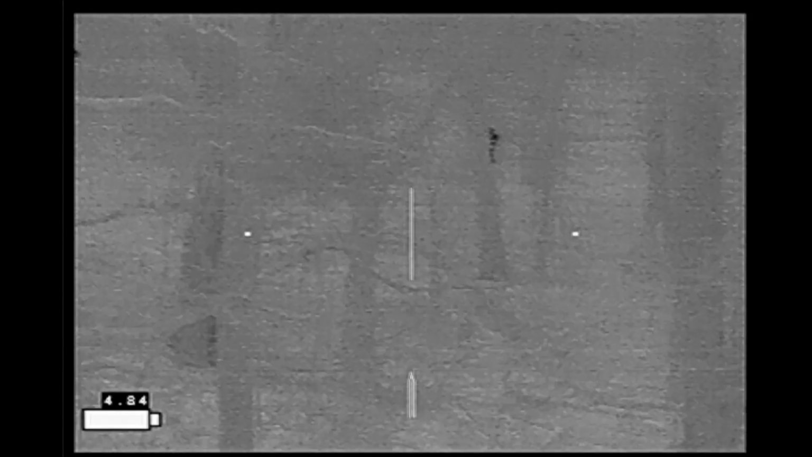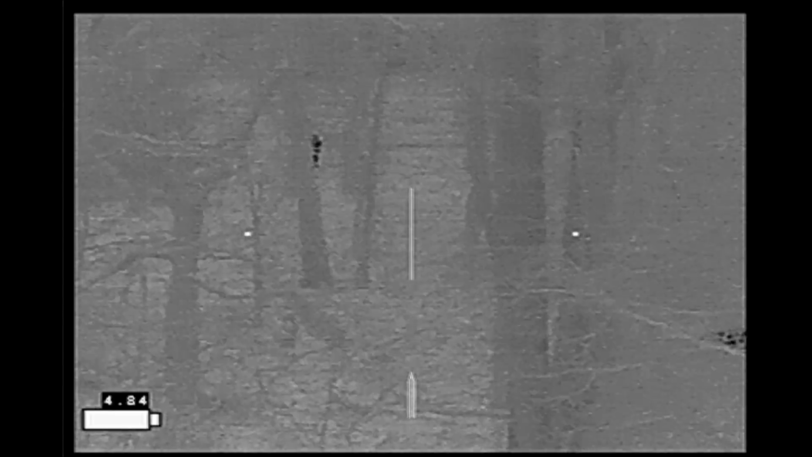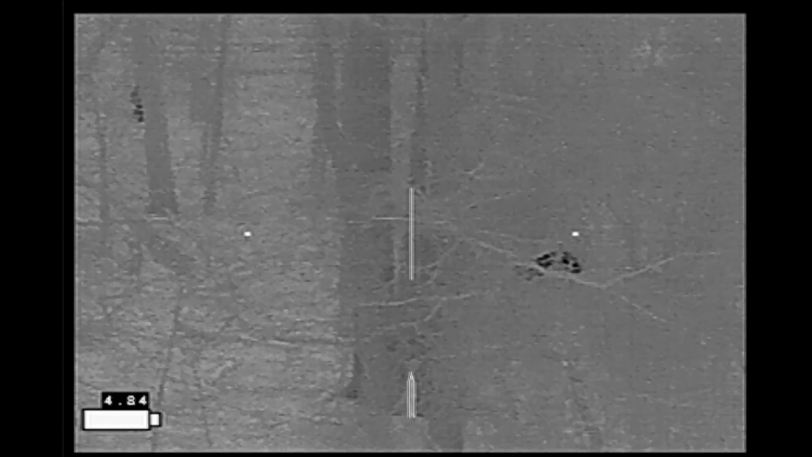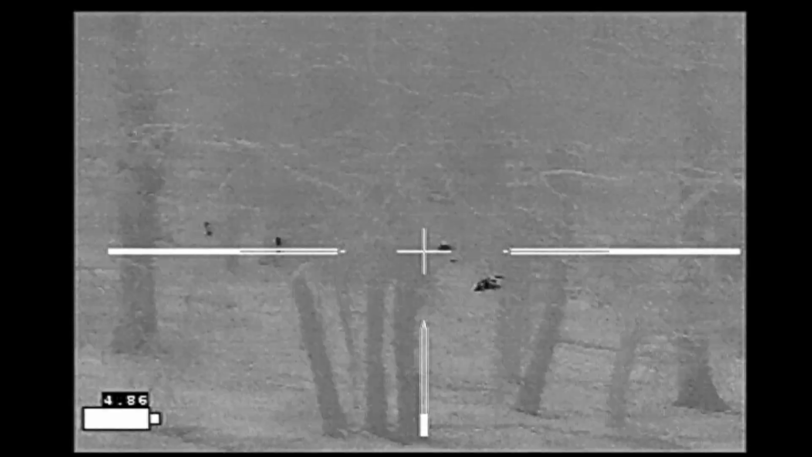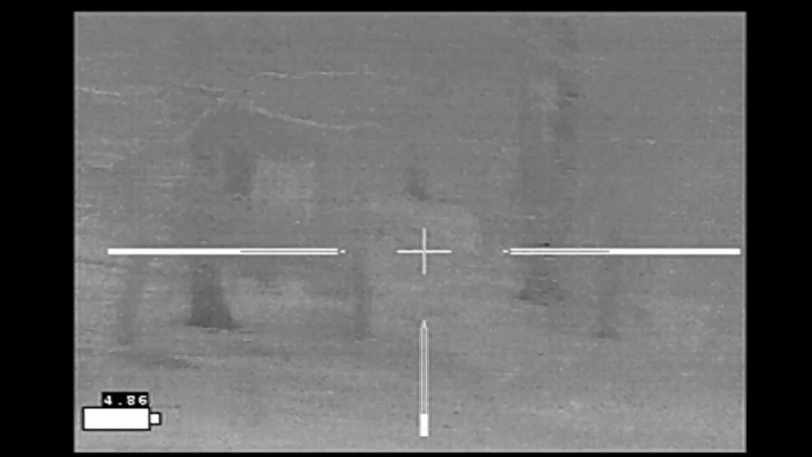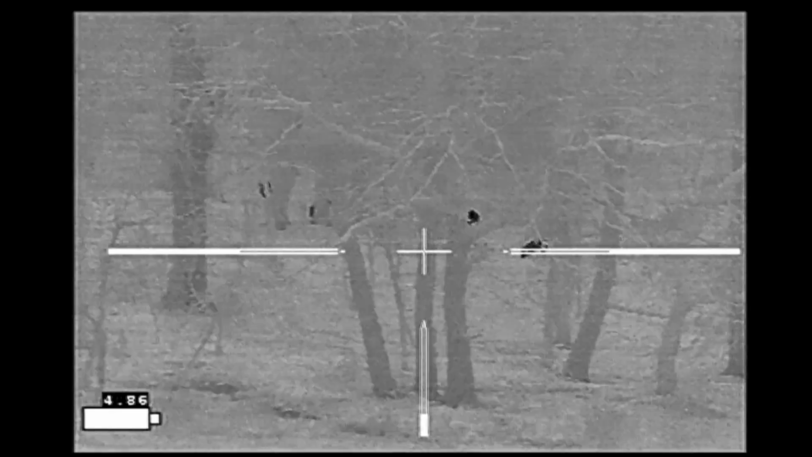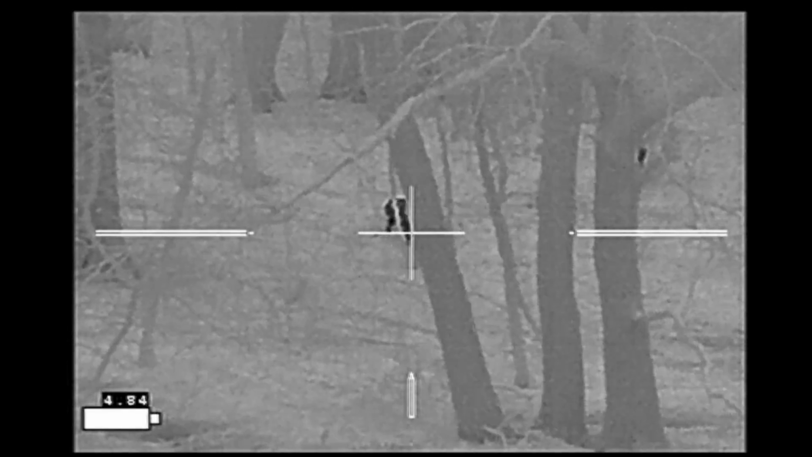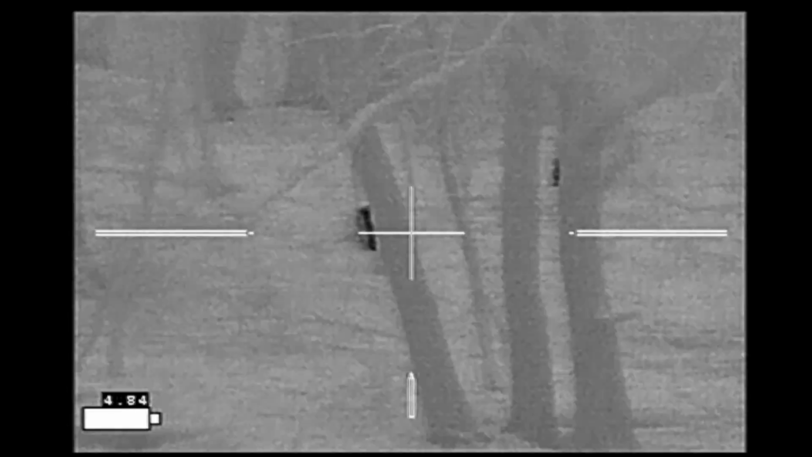As I continue to watch, more and more pigs come into view, and so I'm just biding my time, waiting for a clear shot at one of them, and hoping that maybe one of them will be larger. Right now these all look to be younger individuals. This is familiar territory, as this is the same situation that Pig Popper was in last week.